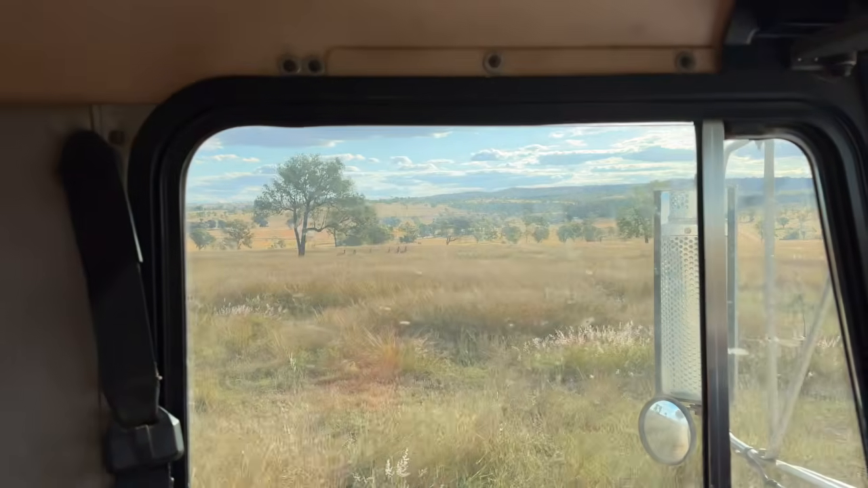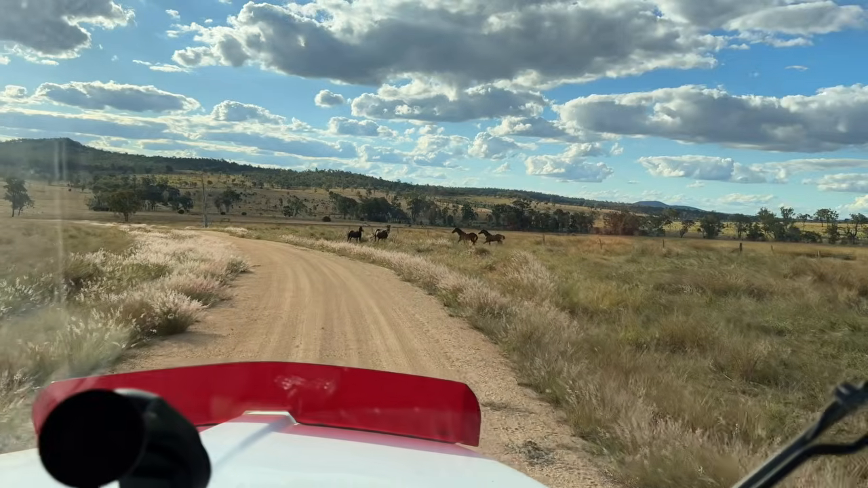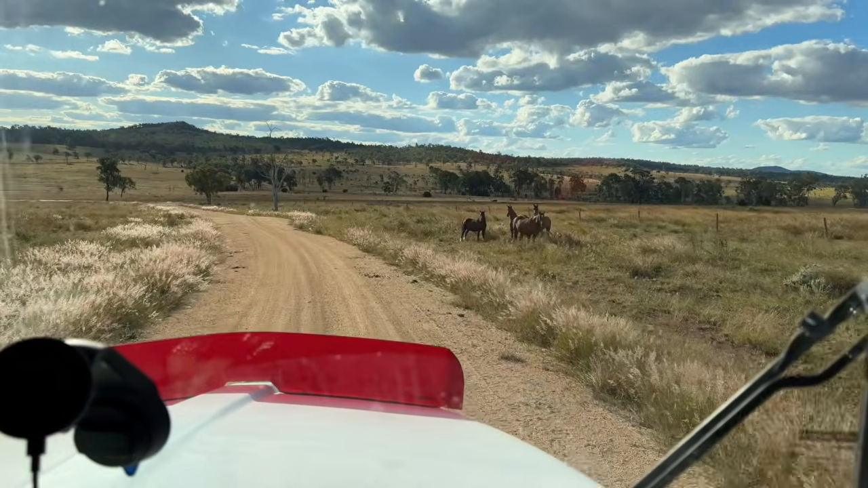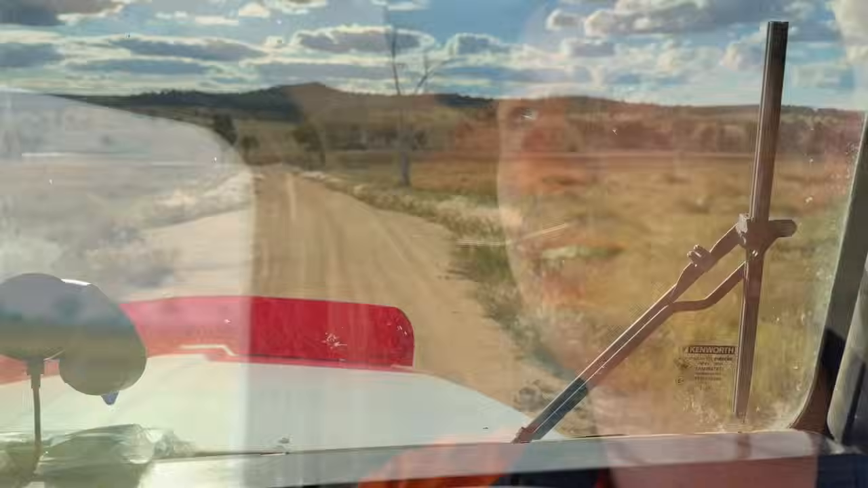There's 9 chickens, I think. Well, half-grown chickens. Horses running around on the track, and they're running in front of me. Anyway, we've come a long way today.